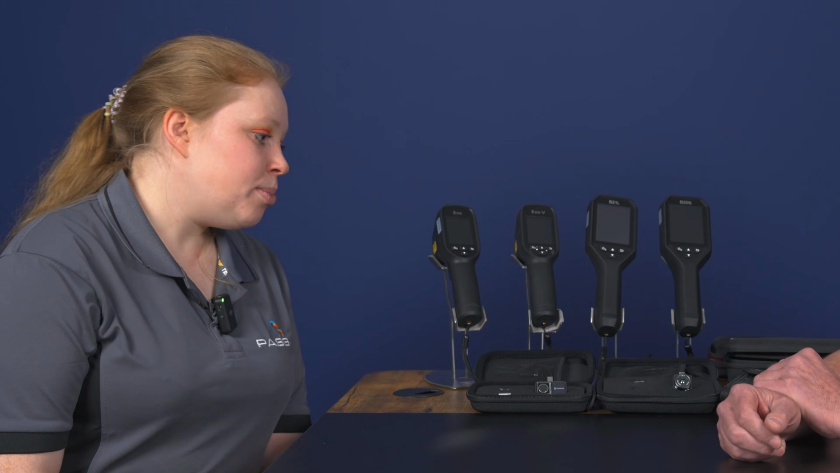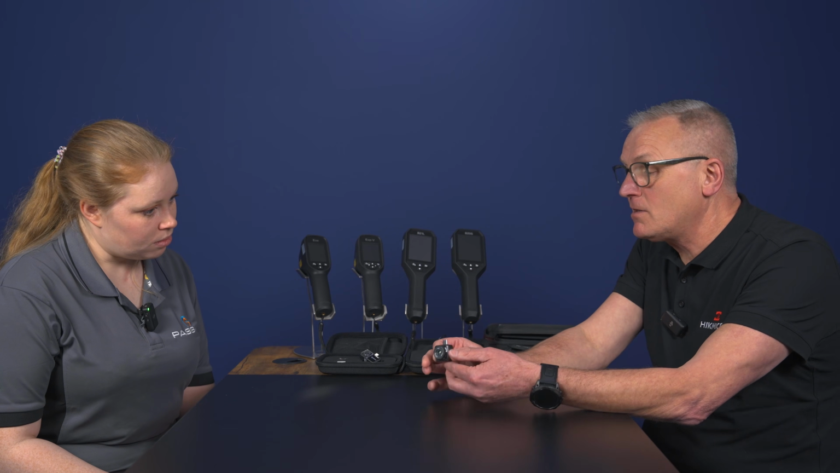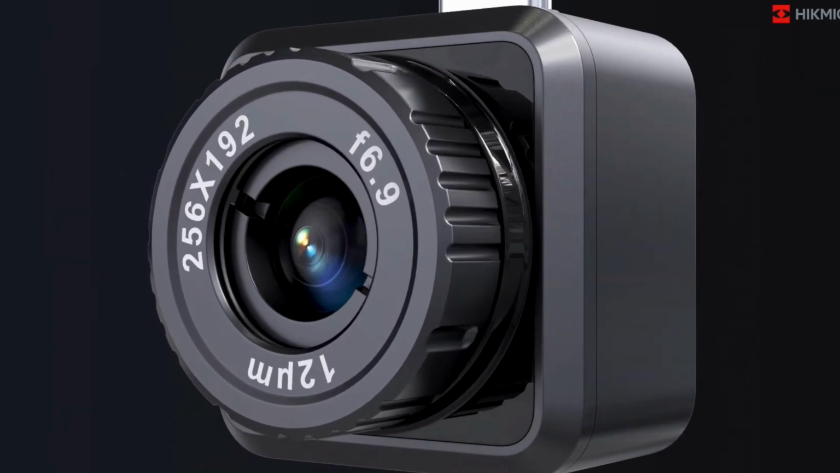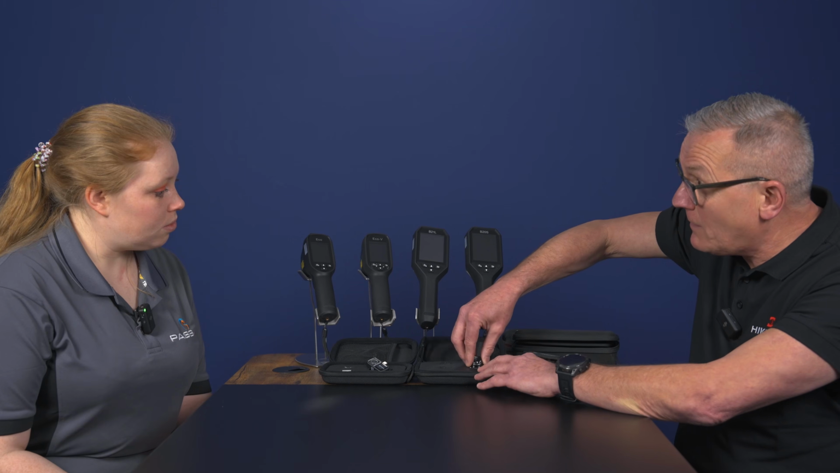And what is the difference between the two models, please? The two models have the same resolution, but as you can see, the Mini V2 Plus on this particular one has got a manual focus. Yep. So now we're getting more of an angle and we're getting closer to the object that we're looking for. But also these can be plugged into your iPad, etc., not just your mobile phone.